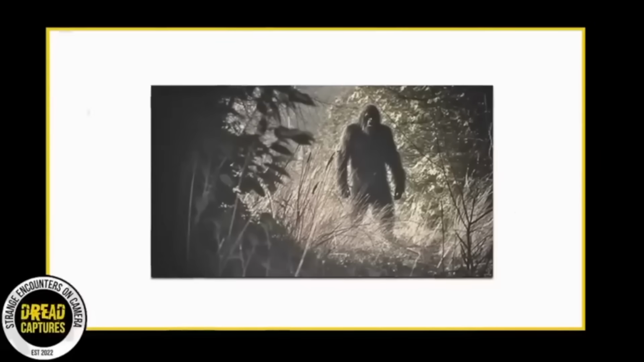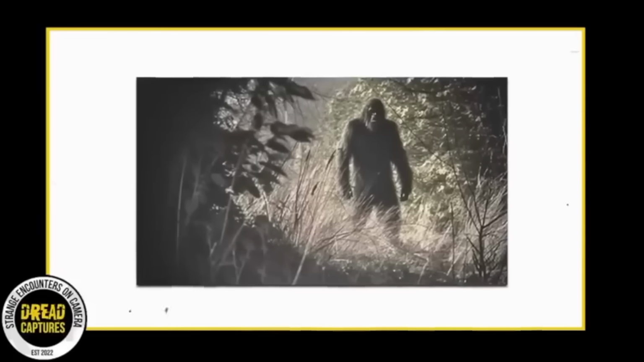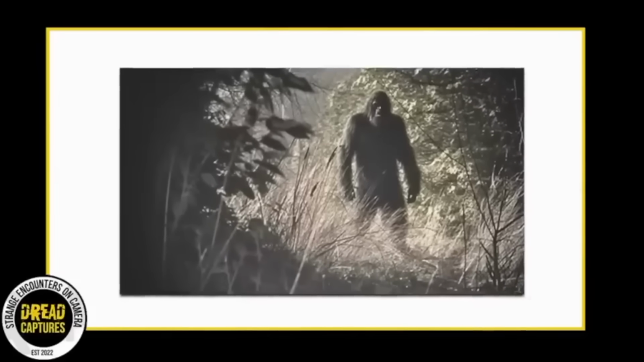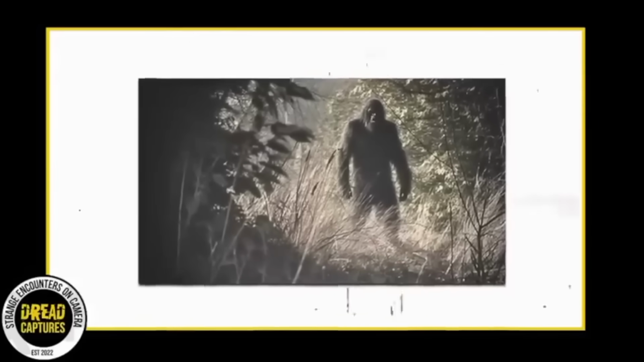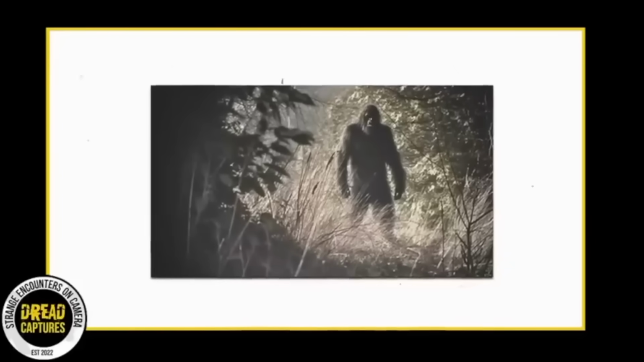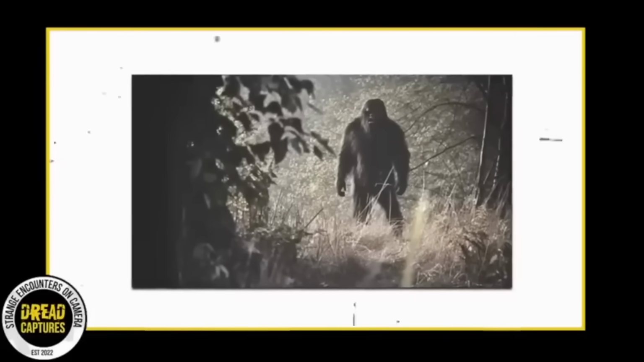However, others couldn't dismiss the clear humanoid features and the uncanny intelligence in the creature's eyes. Finally, the Florida Fish and Wildlife Conservation Commission got involved. After weeks of analysis, they couldn't deny the figure's resemblance to the descriptions of the mythical skunk ape. Though they couldn't conclusively identify the creature, they acknowledged the photos were indeed authentic and hadn't been tampered with.